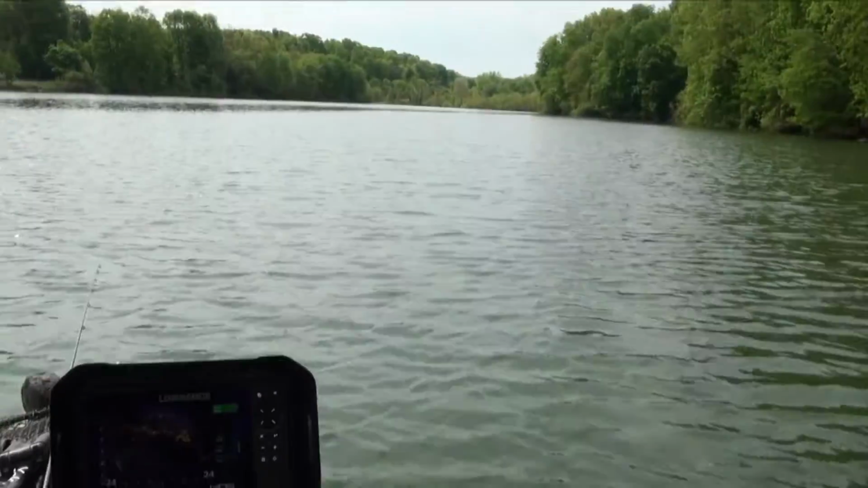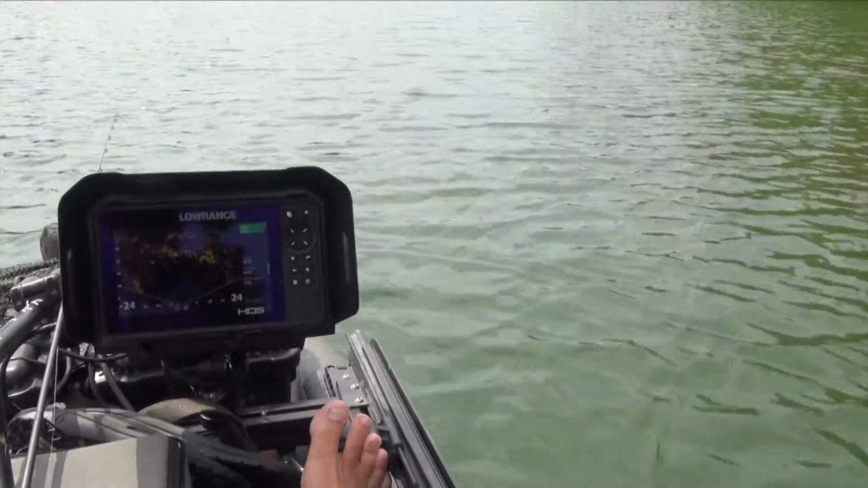I'm just gonna see if I can find groups of active fish that are moving around, to stop, and if I really feel like, hey, this is a good spot where I'm seeing a bunch of big marks, I'm gonna drop the anchor to get stopped. Because unlike regular sonar or side imaging, where you have to constantly be moving to get a good image, at least my comprehension of what I'm looking at is better when I'm stopped.